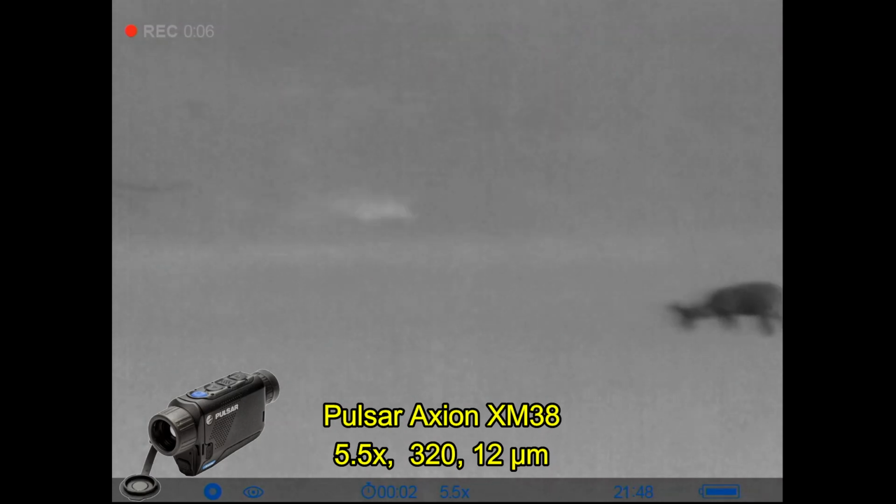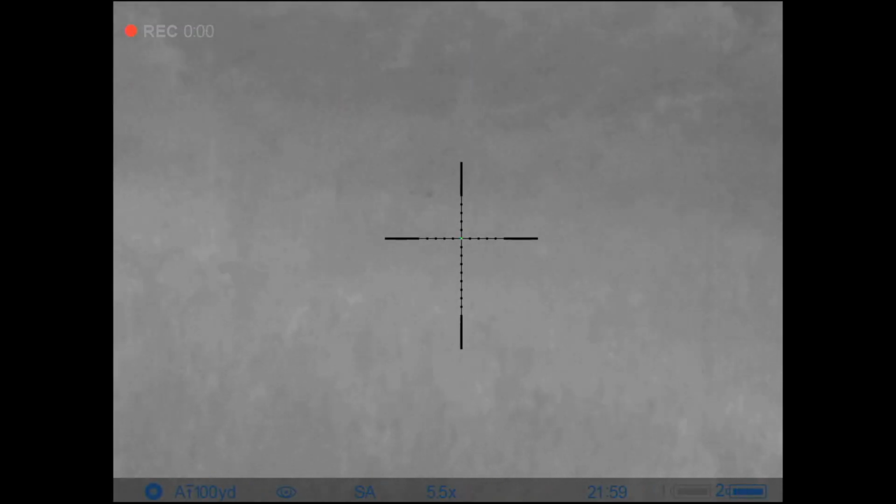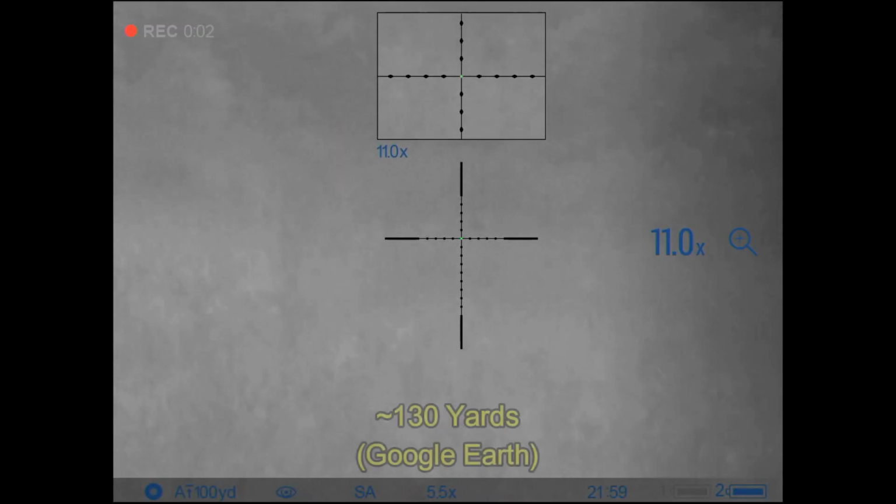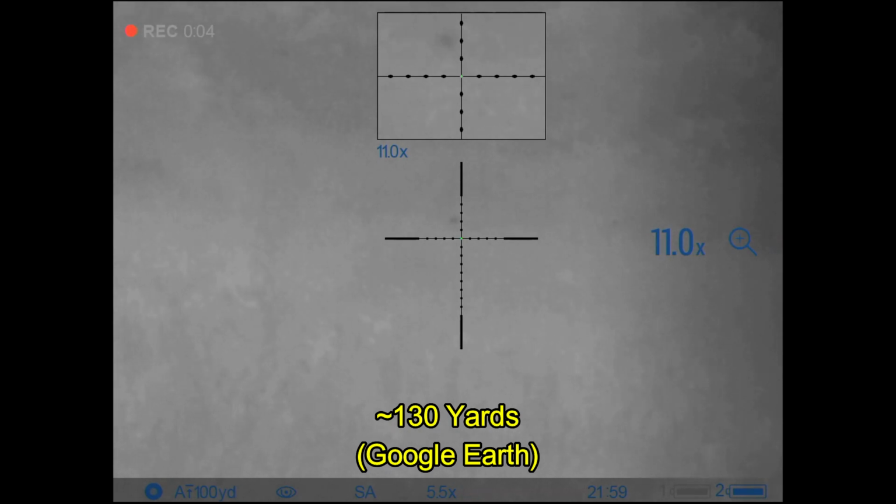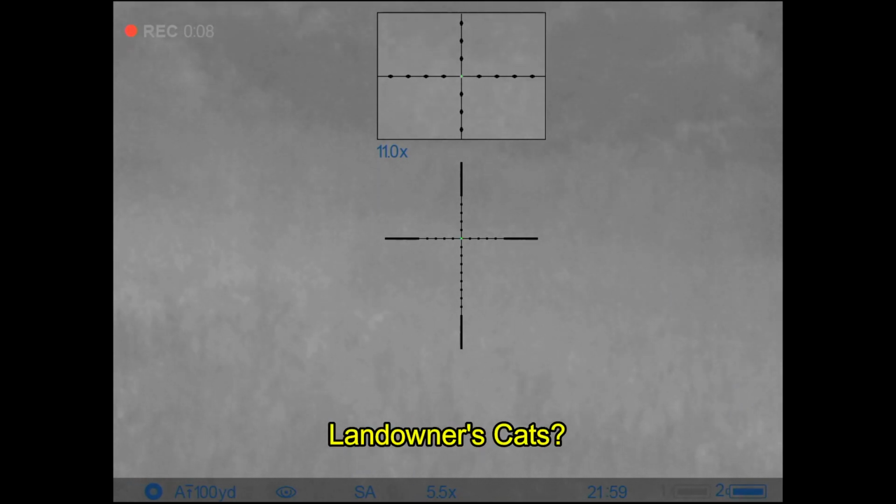Well, those two deer that I was watching came into my side of the field. A buck and a doe. And there's the doe. As they're making their way across, munching as they go along. The doe eventually took notice of these dark shapes, and seeing where she was looking got me to looking at the same spot as well.